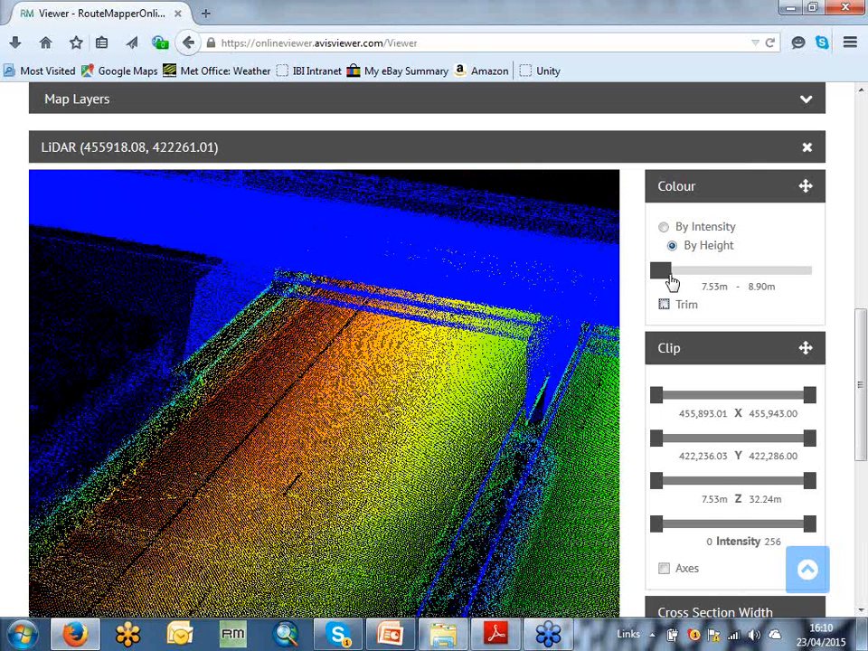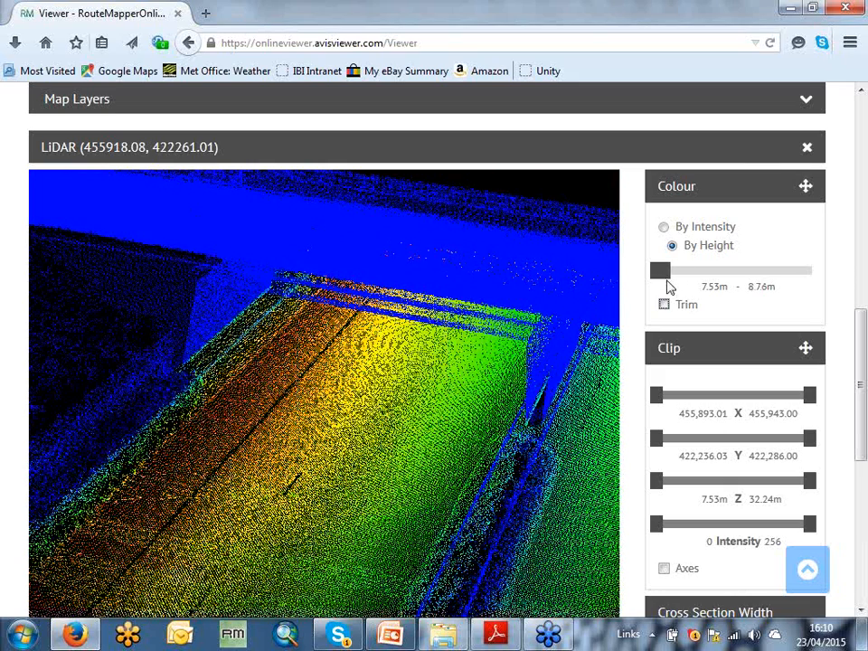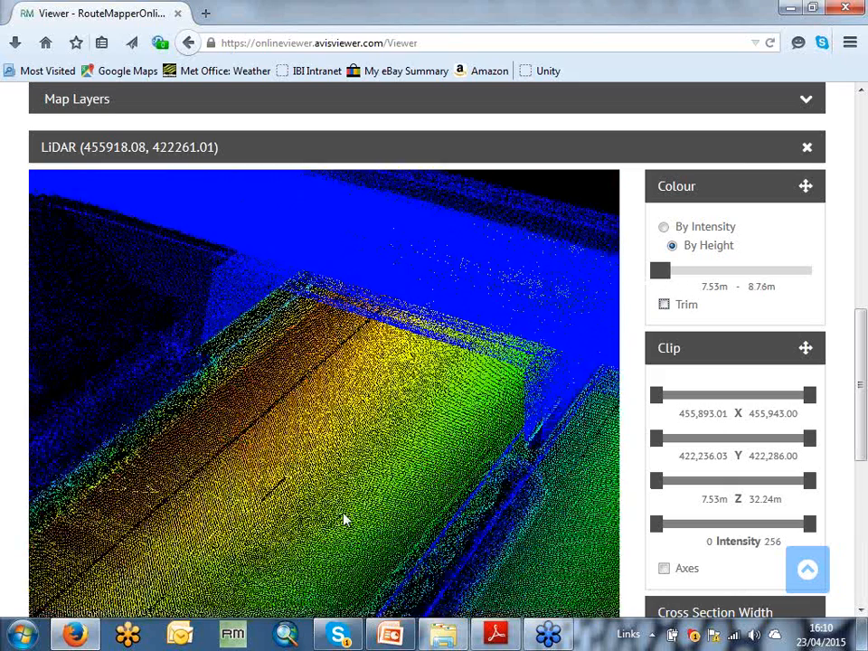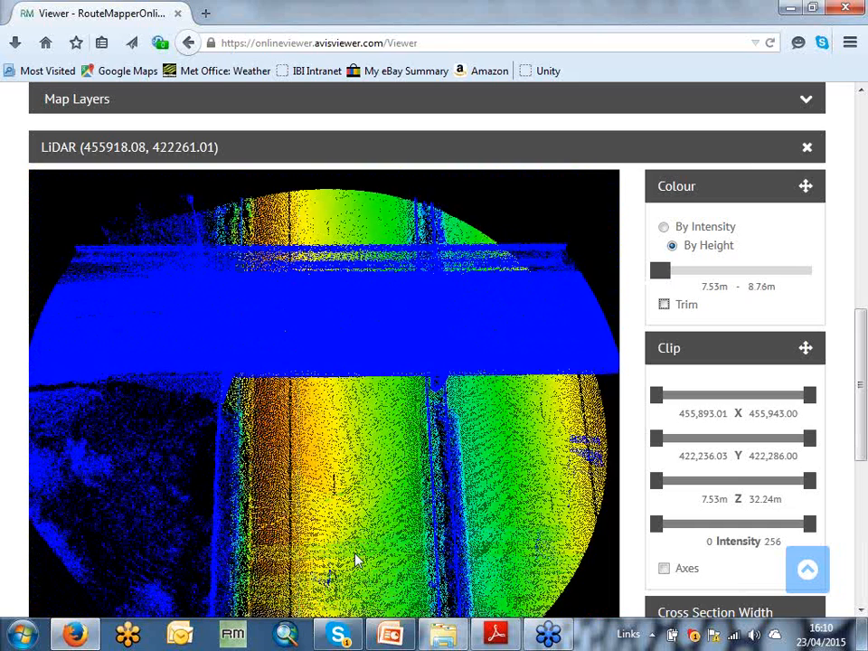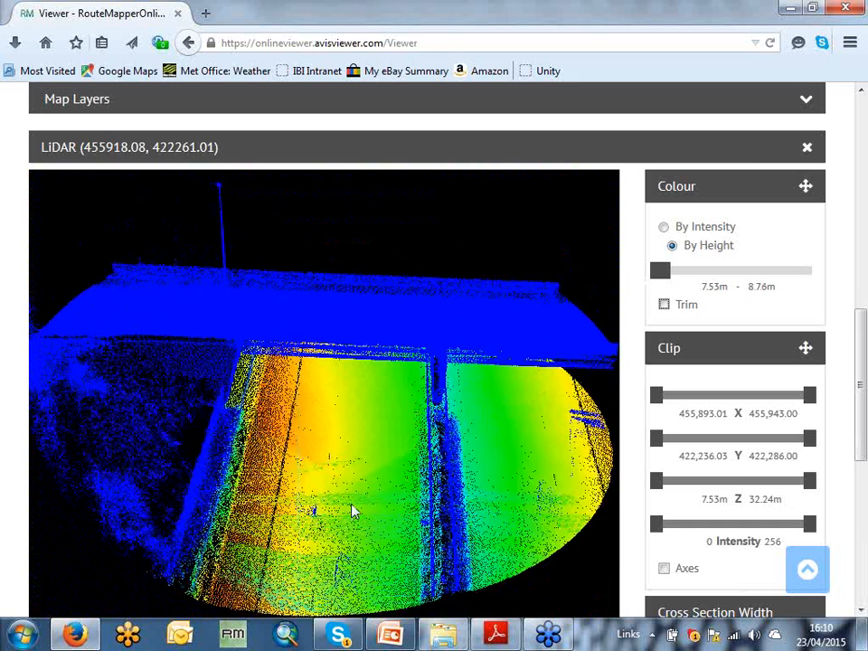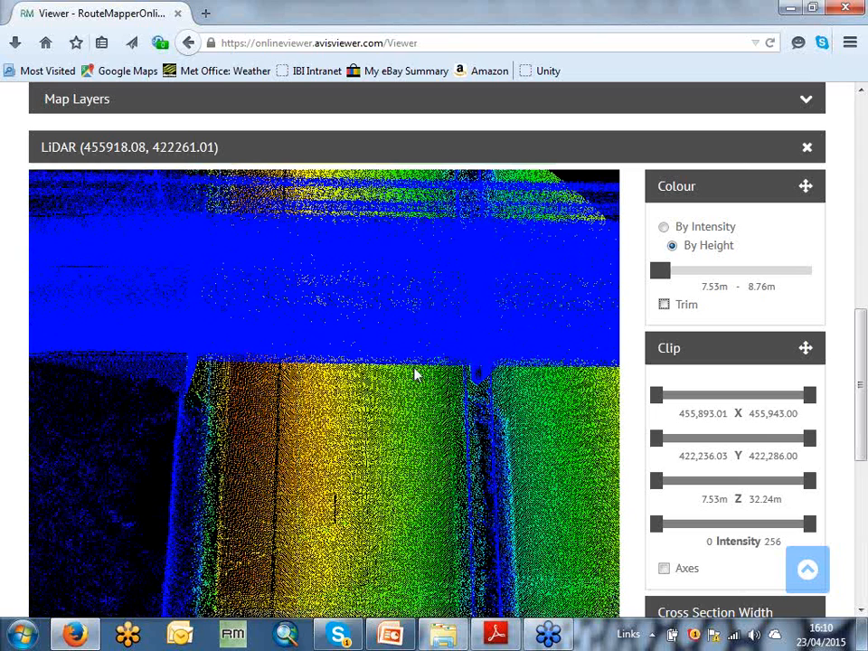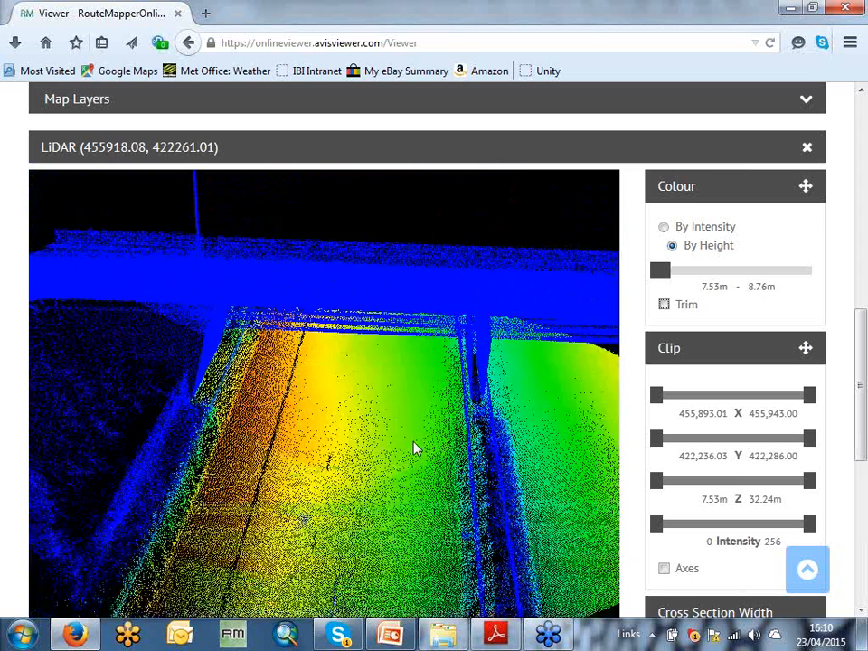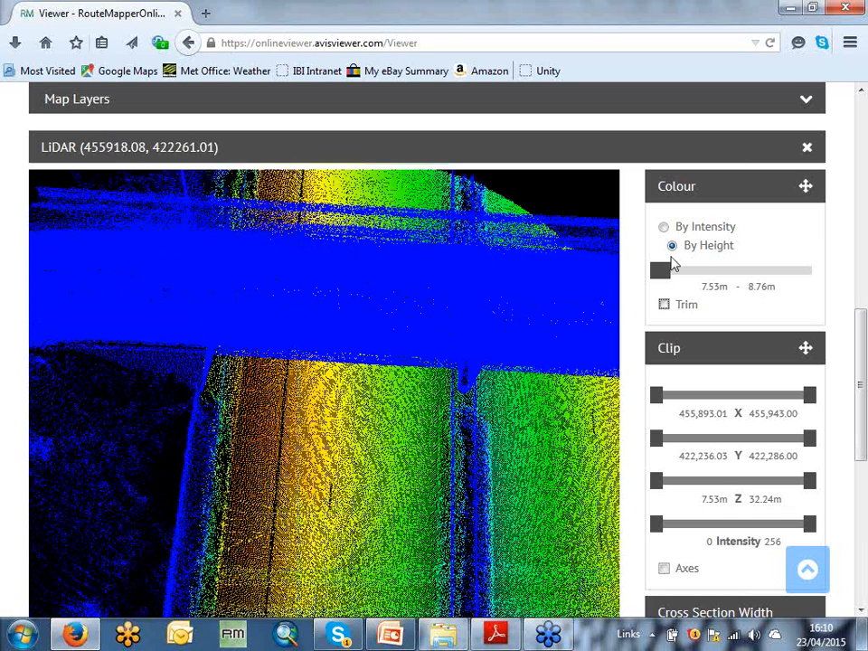And there's a useful spin-off from using height to colorize a point cloud. If I take it down very, very low to the road surface, and if I zoom out, you can see instantly there's a change in the surface color relative to the height. So we can see here green through to yellow, so it shows me the cross-fall of water on the carriageway.